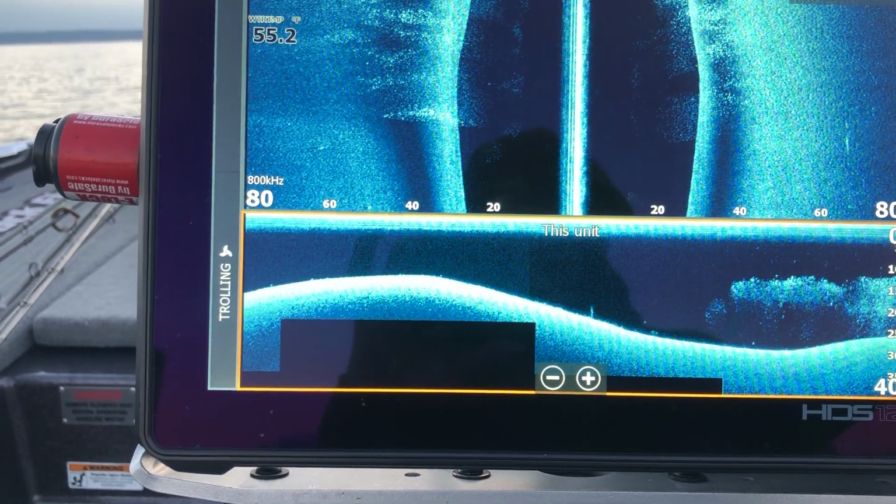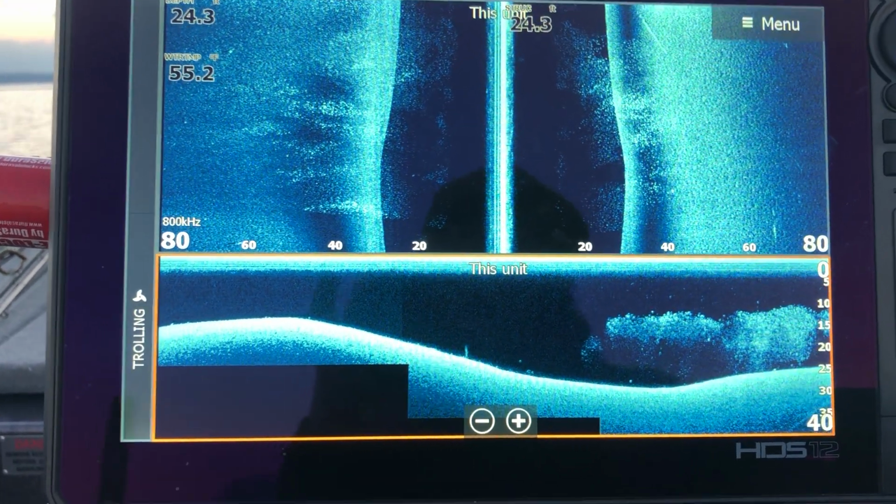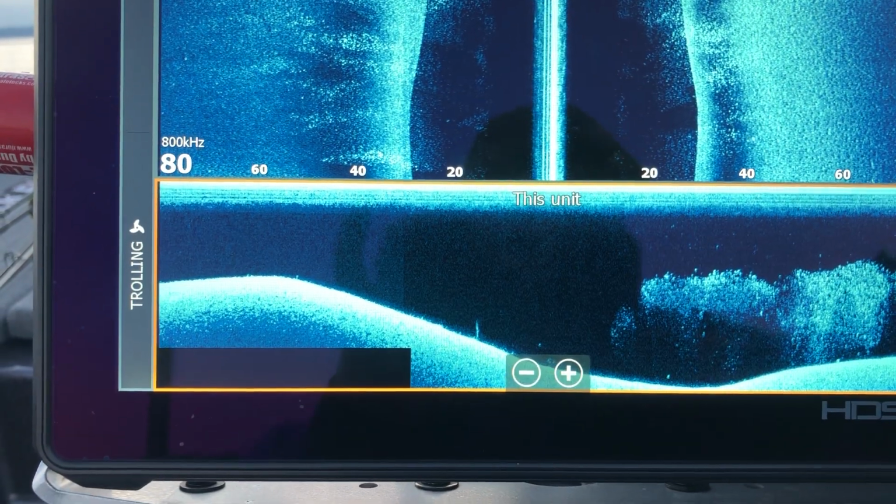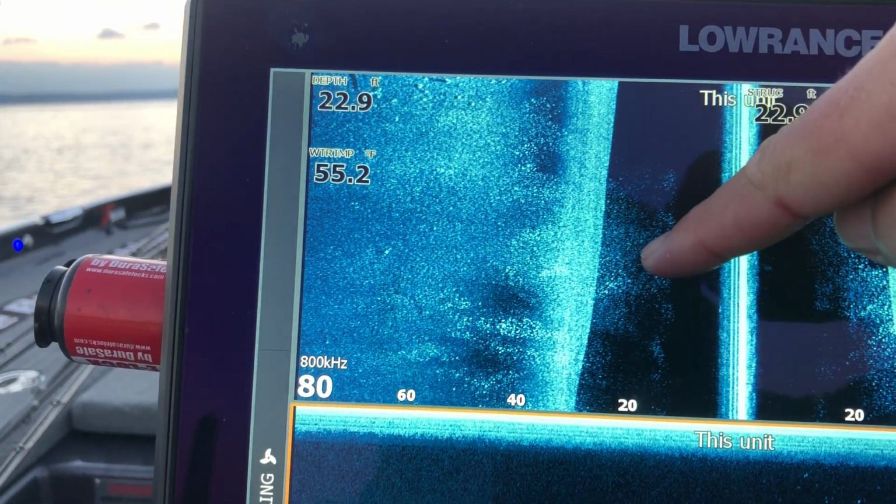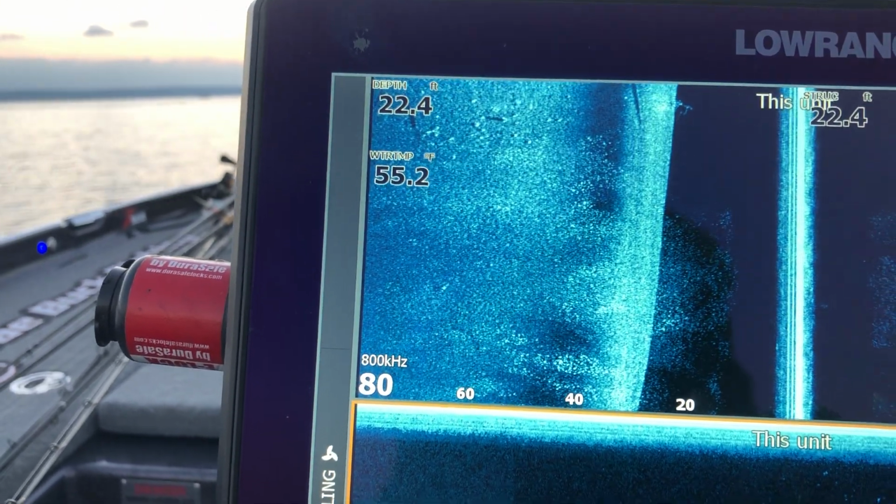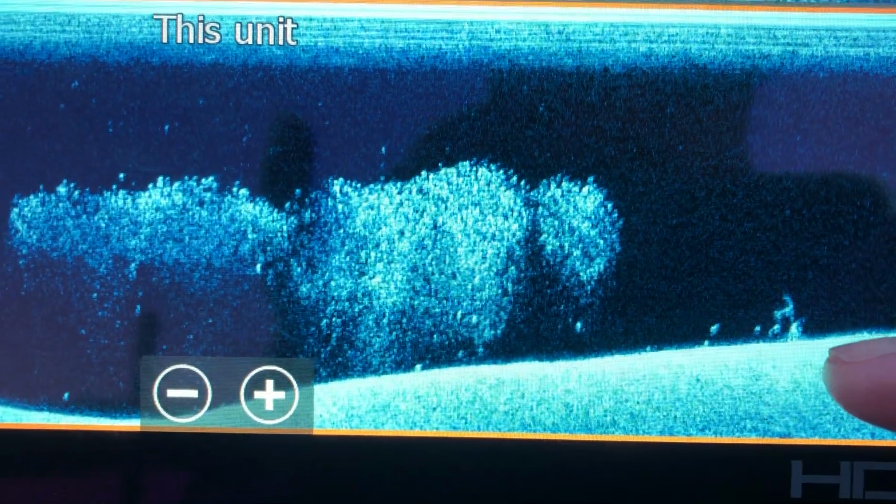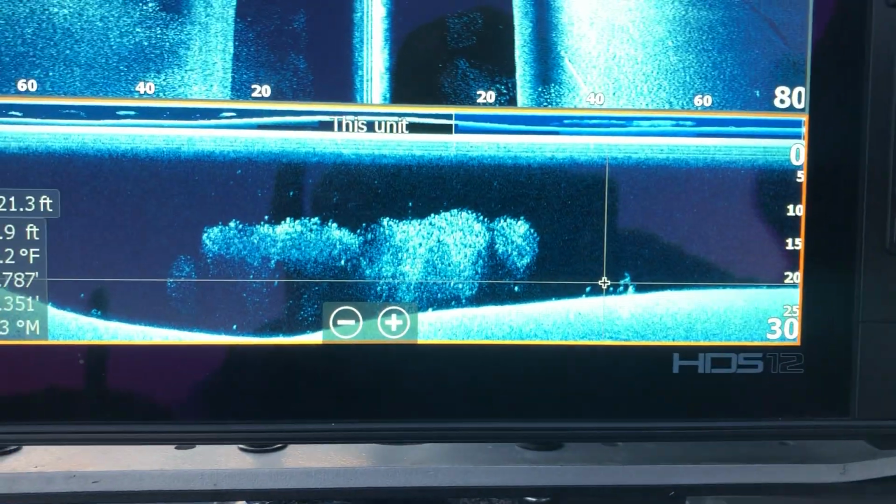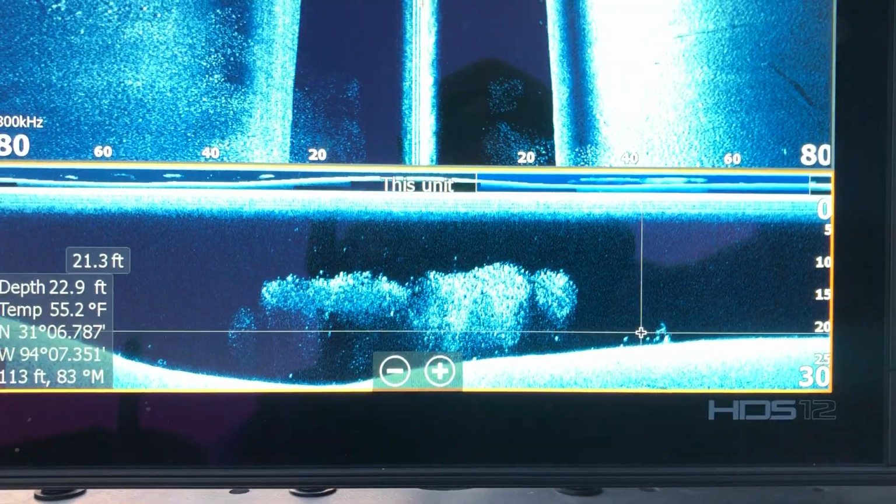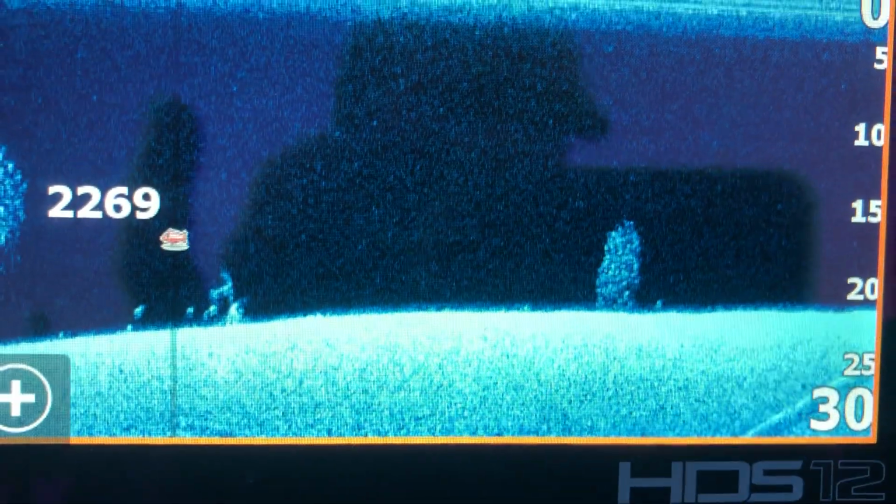So here we got a ton of bait. I'm just gonna do a little video here, just looking through. You can see it's from the bottom all the way to about 10 foot. That's bait, straight under the boat. It's all over the place. It's everywhere. There's a little brush pile, probably an old one. It's not real together, but there's some bass on that, so it's a good one. We'll mark that. Let's see, fish. There we go. Got that marked. Another little brush pile there.